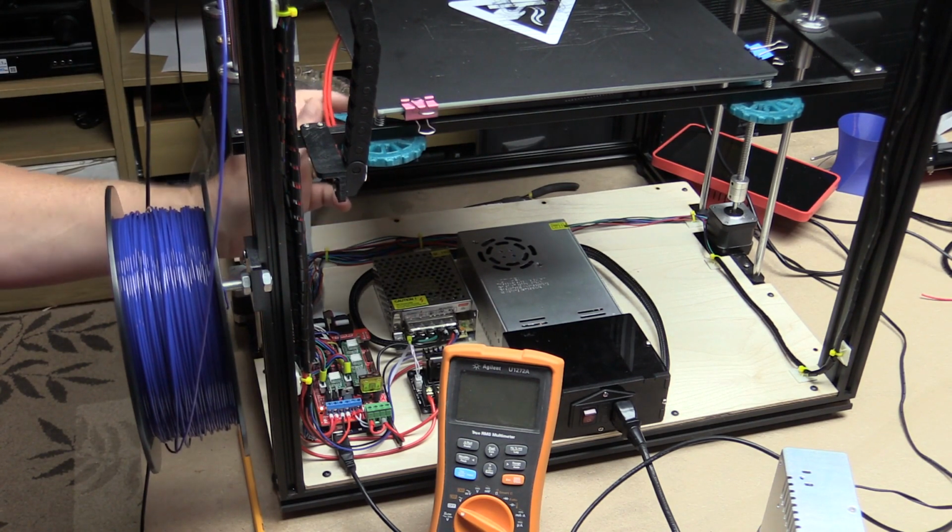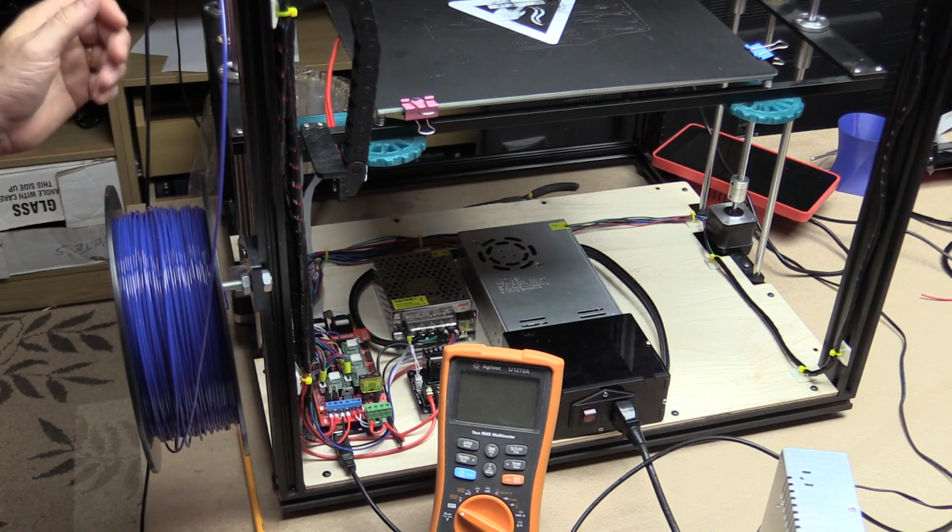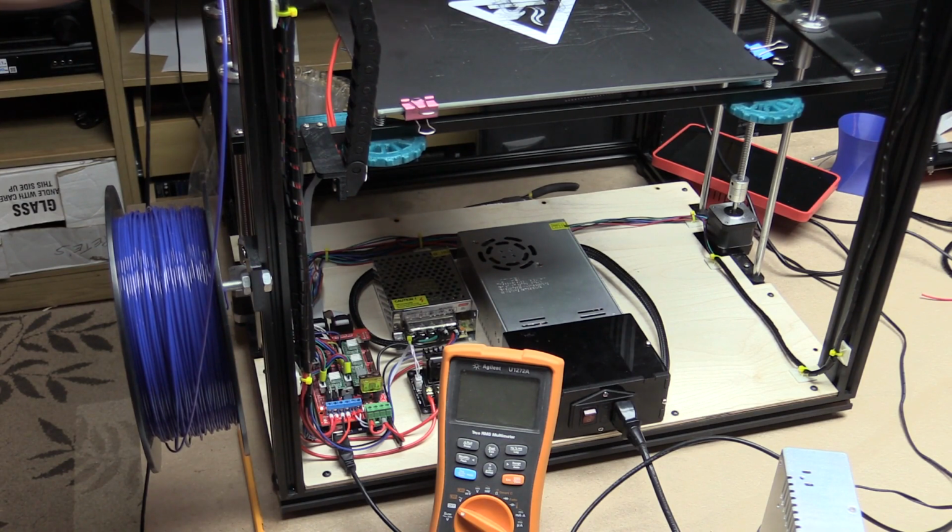Now, just to clarify, this is the wiring that came with the Tronxy X5s. It's 16 gauge wire. I'm not sure how good a quality it is, but it's 16 gauge. And the heat bed is about 1.25, 1.27 ohms. To start with, let's just get this rewired to the 12 volts, and we'll do our first capture.